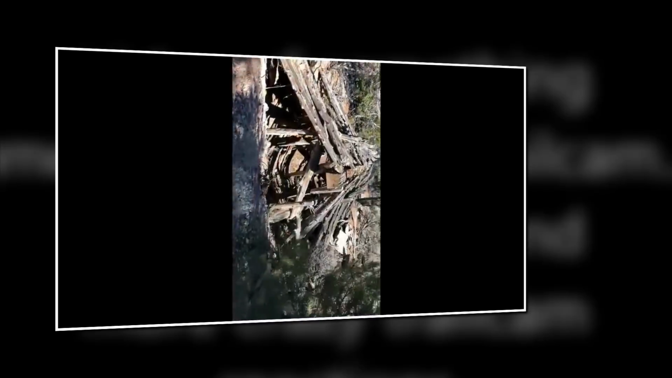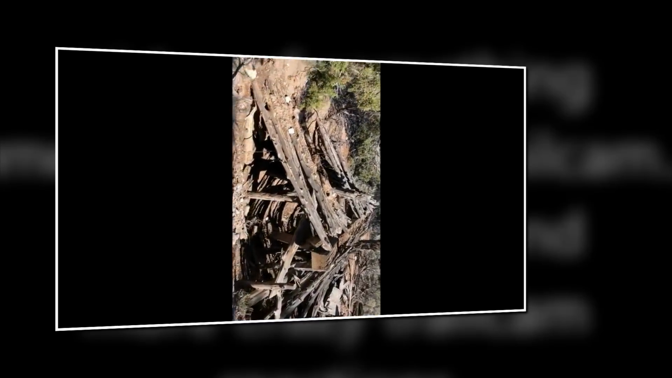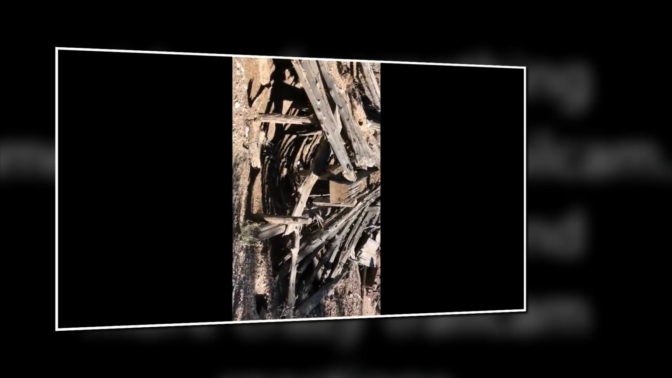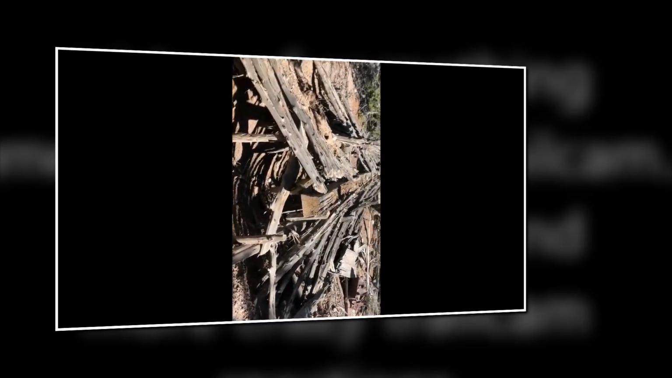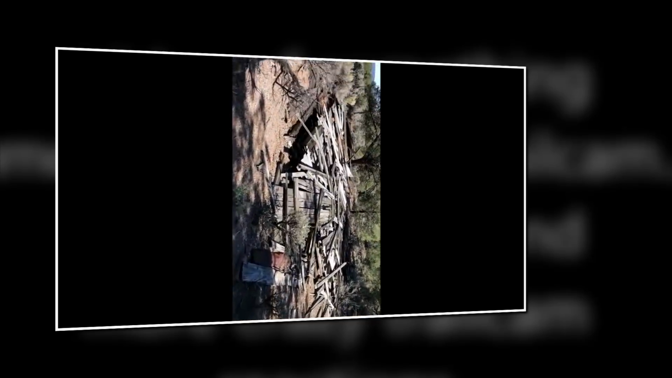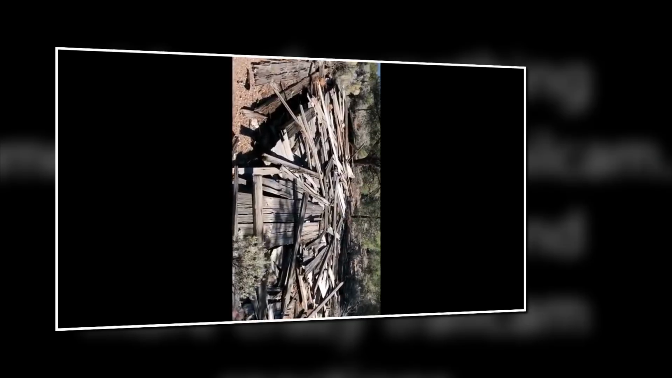I actually drove up here, but I thought this was cool. Look at this. Isn't that cool as hell? This is down closer to the valley, but it's really cool. That's old stuff. And there's another one over here. Look at that barnwood.